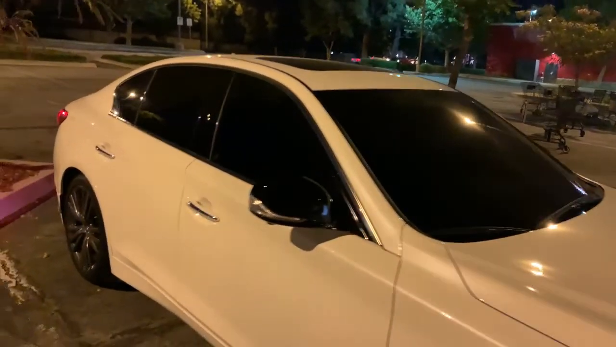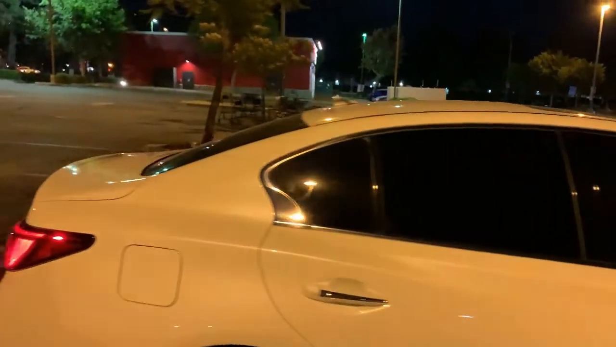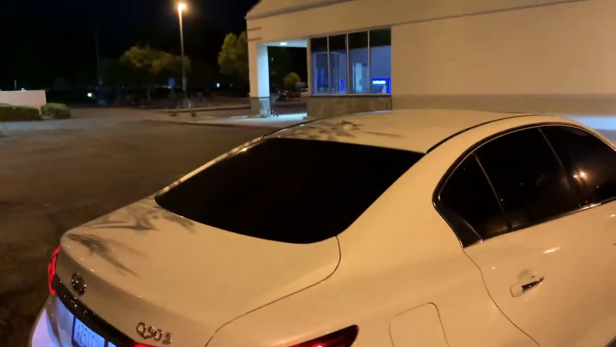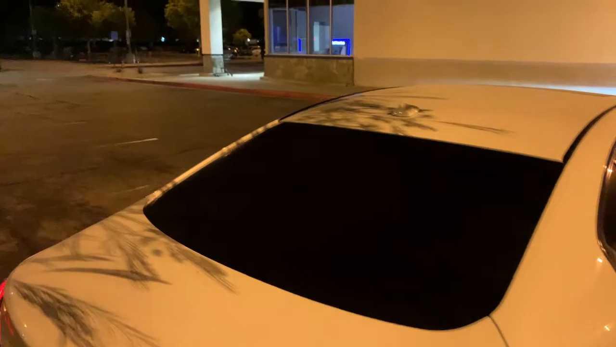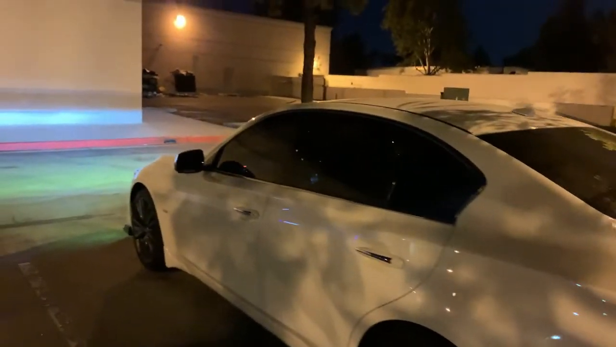Just to recap, 40% from windshield tint, 20% in the backs, you can still see kind of in through the back. Alright, here it looks from the inside.